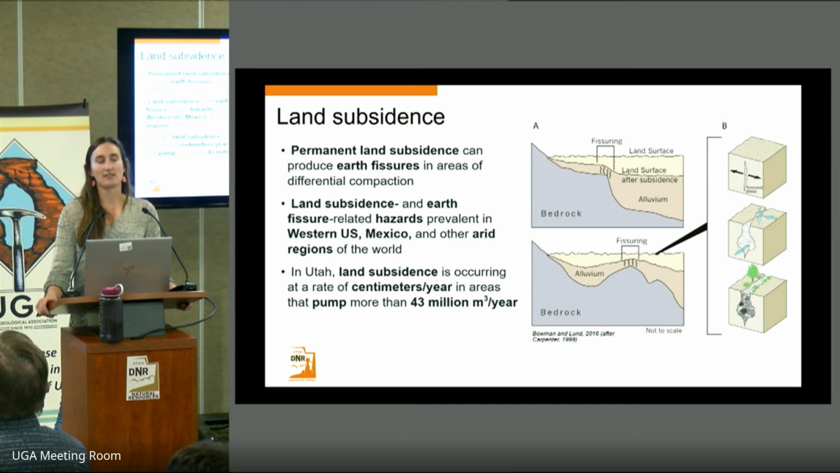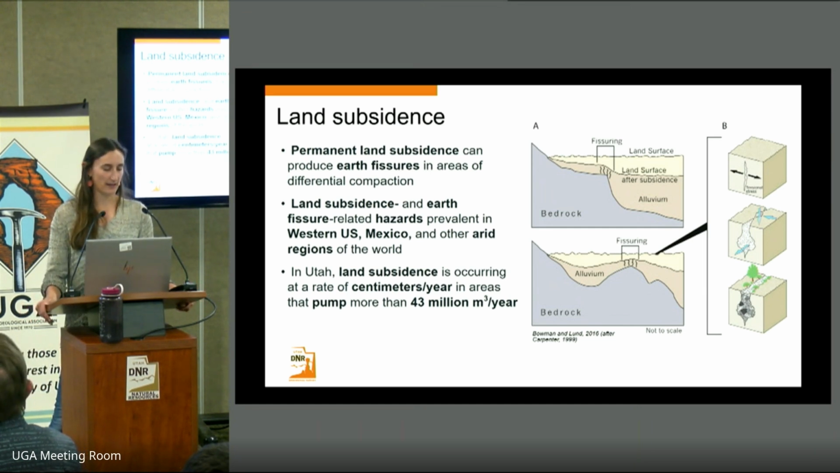In this figure, we can see an example of those earth fissures forming beneath the surface. They can start out as hairline fractures at the surface, but as you have water infiltration, this can erode and lead into these larger earth fissures, which can be issues for infrastructure or people recreating in that area. These hazards are particularly of interest in the arid regions of the world, such as the Western US and Mexico.